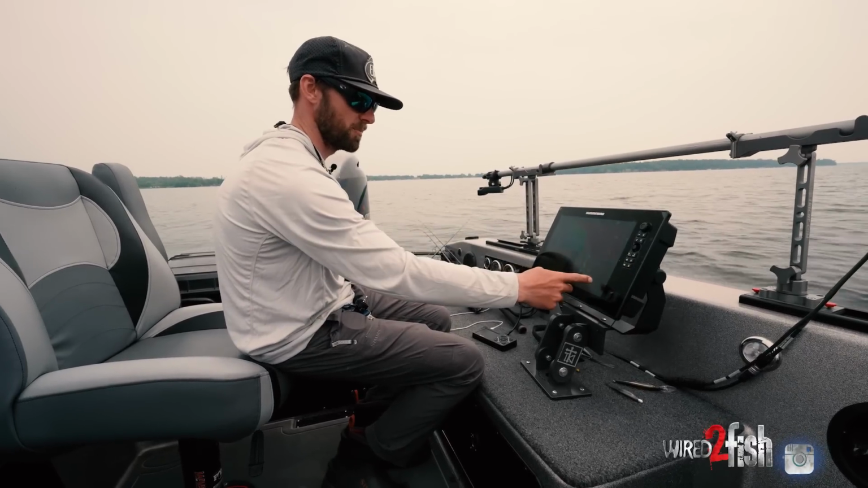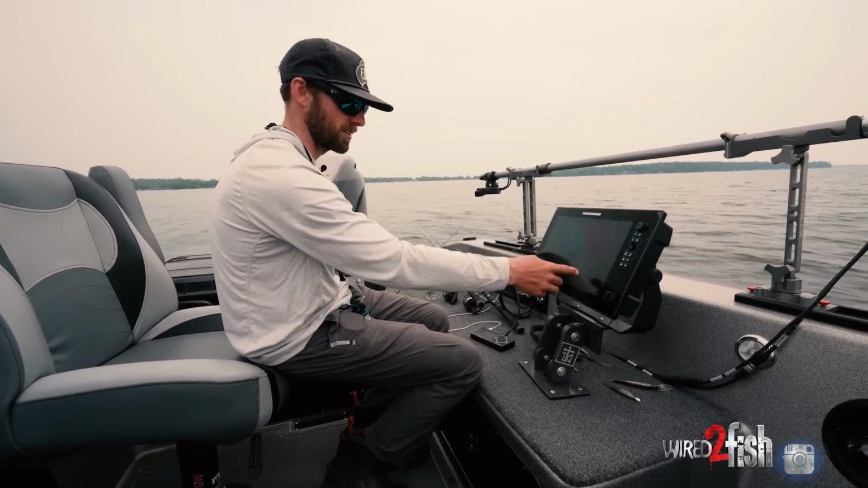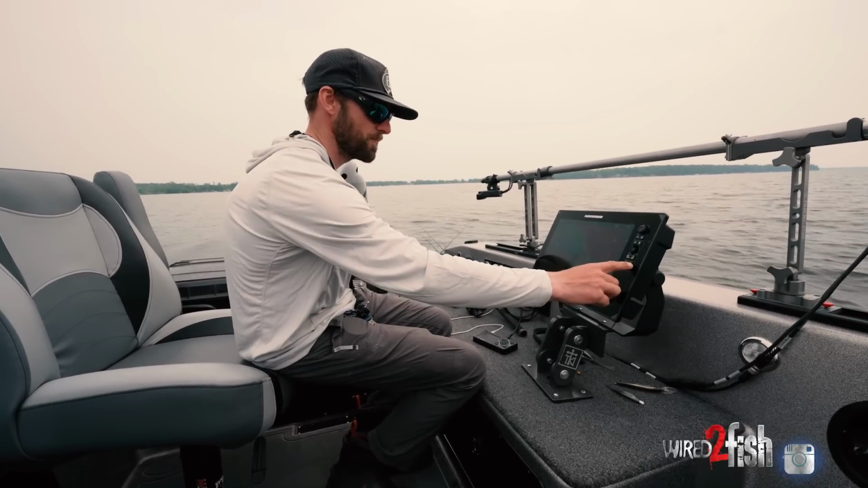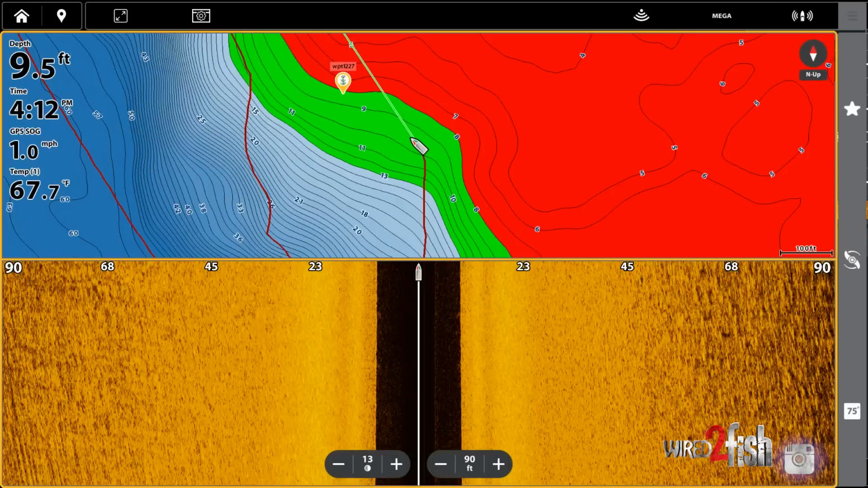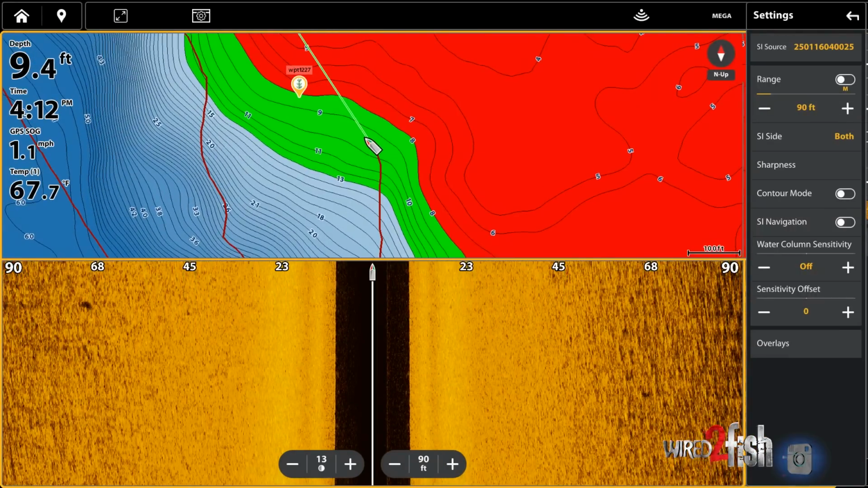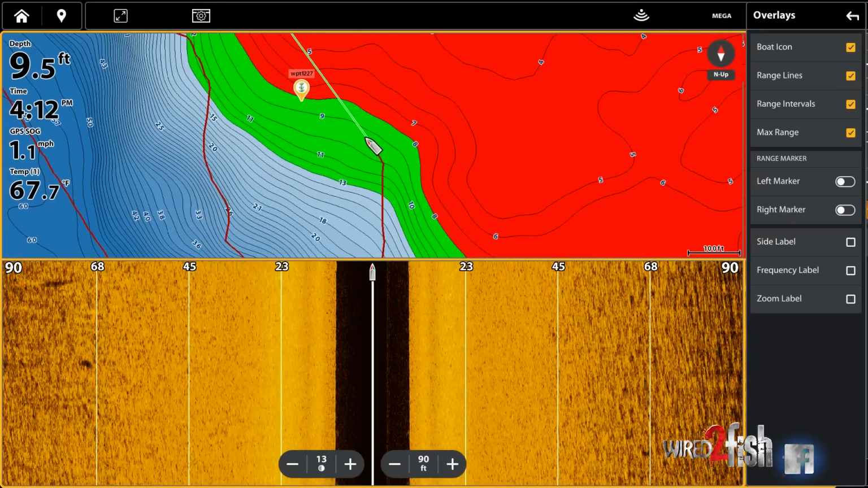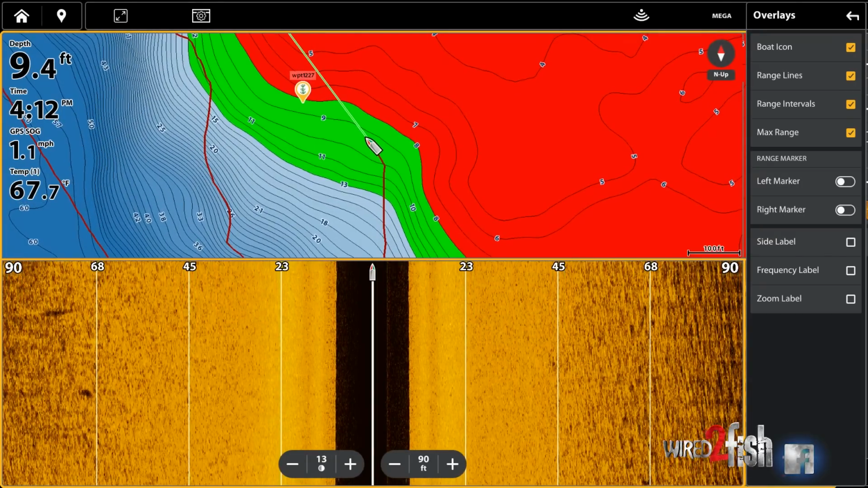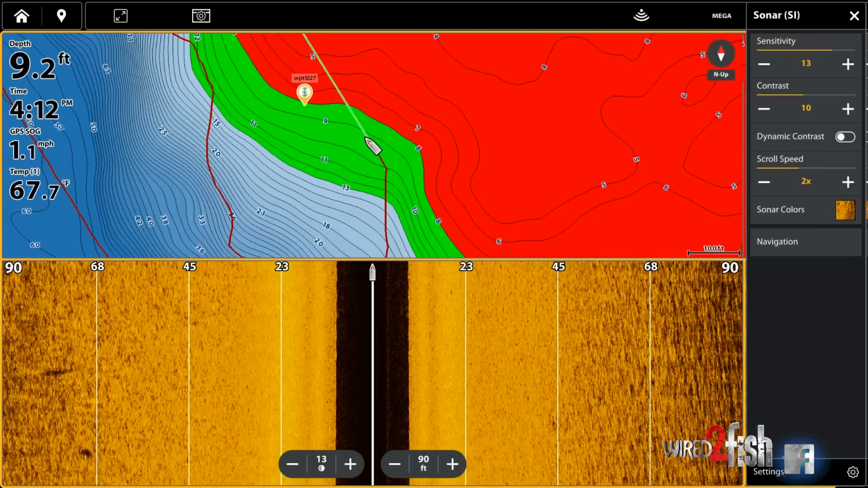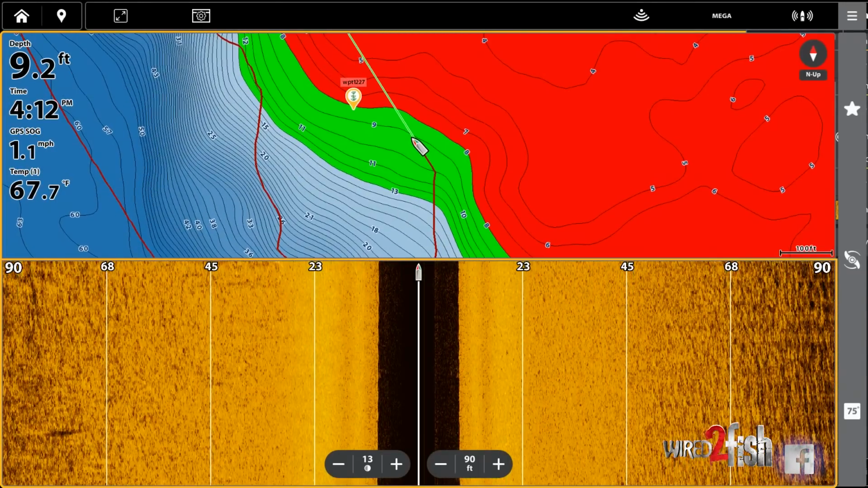So first thing I like to do on my side imaging, make sure you got your numbers at the top here, your range intervals. So you can see 23, 45, 68, 90 feet. That's gonna help me out a lot. Now the next thing I like to do, I'll come in here to the settings for my side imaging, and I'm gonna go to settings right here at the bottom. Now I wanna go down to overlays here, click that, and I wanna turn my range lines on. So now what I have is obviously kind of a grid on my screen. How far out these fish are gonna be when I see them, which is gonna be super important when we start seeing fish and it comes time to put baits on them here.